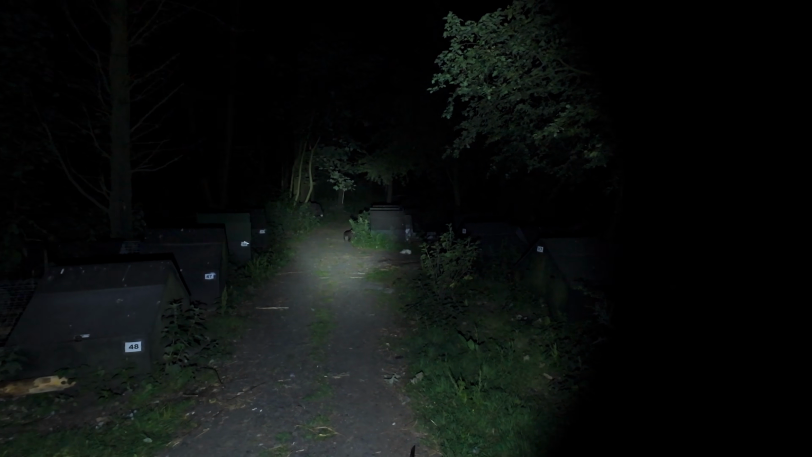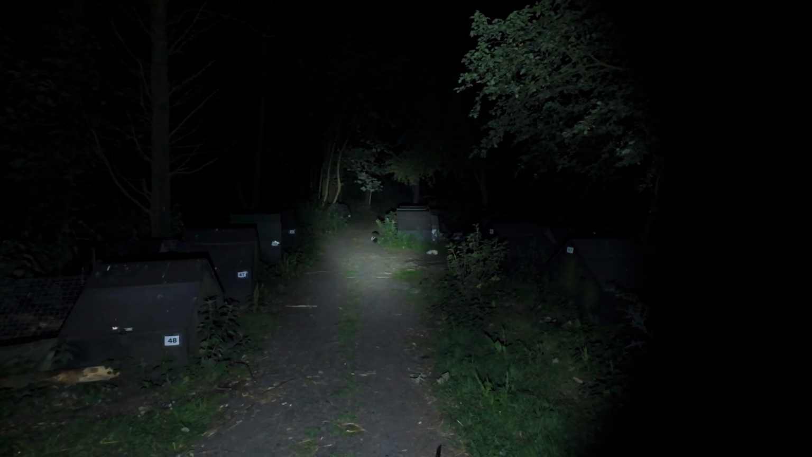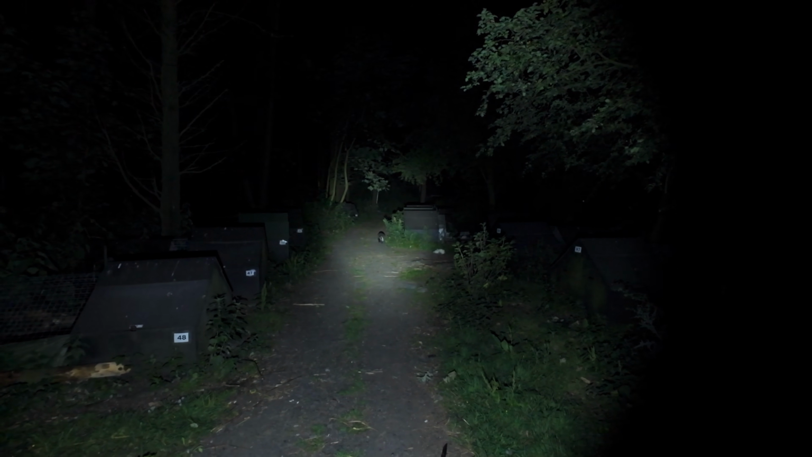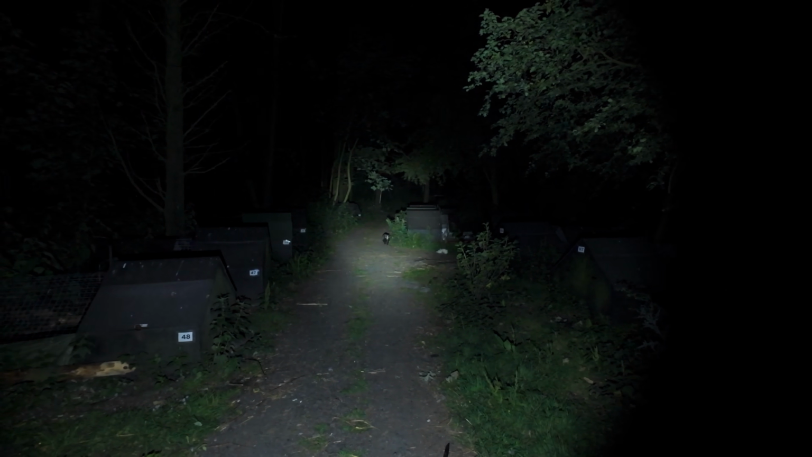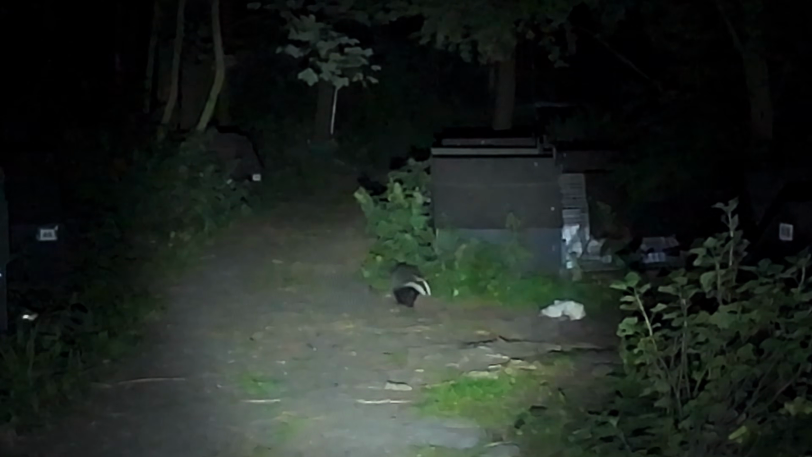And here you can see the other perspective where I've got it lit up and I'm actually walking forward with the light on it and the camera, and obviously my thermal scope was picking me up, filming me as I was going down the track. It definitely wants that chicken though, nothing's going to deter it from that.